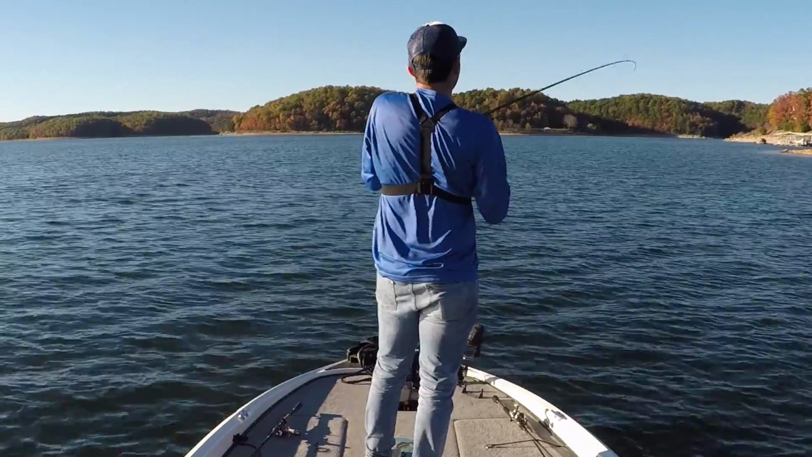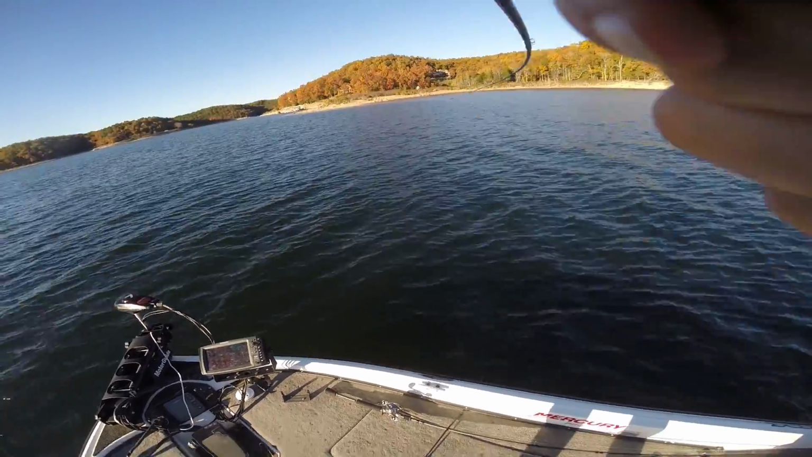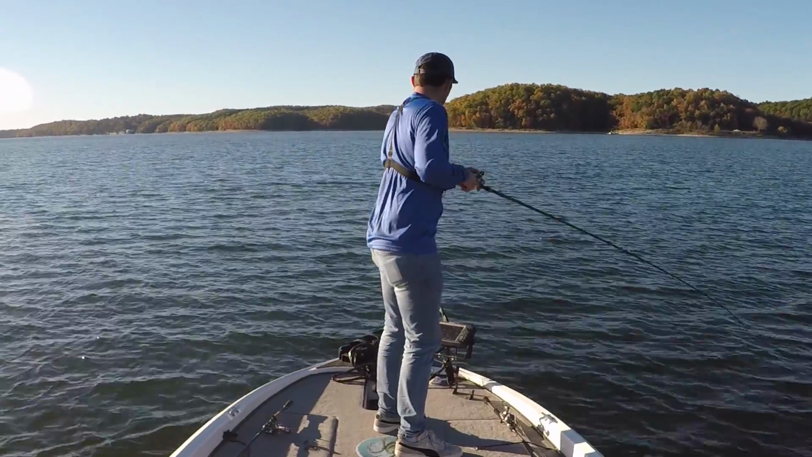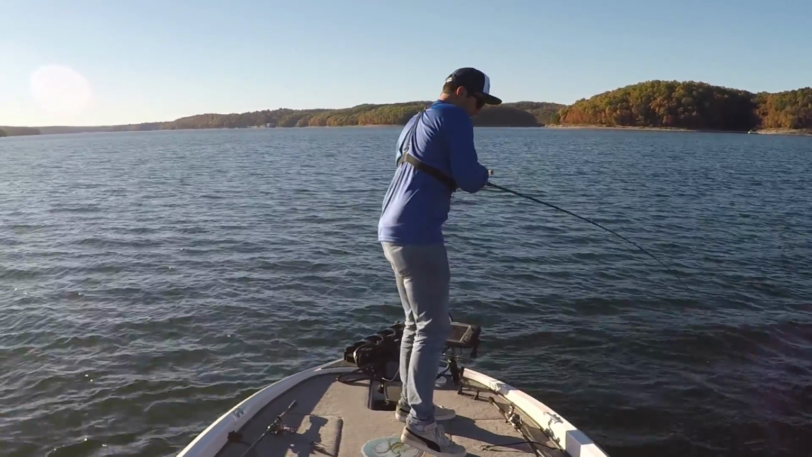This is just too easy right now, guys. It's a good fish. I don't know how big this one is. This feels a little bit better. Oh, smallie. There we go.